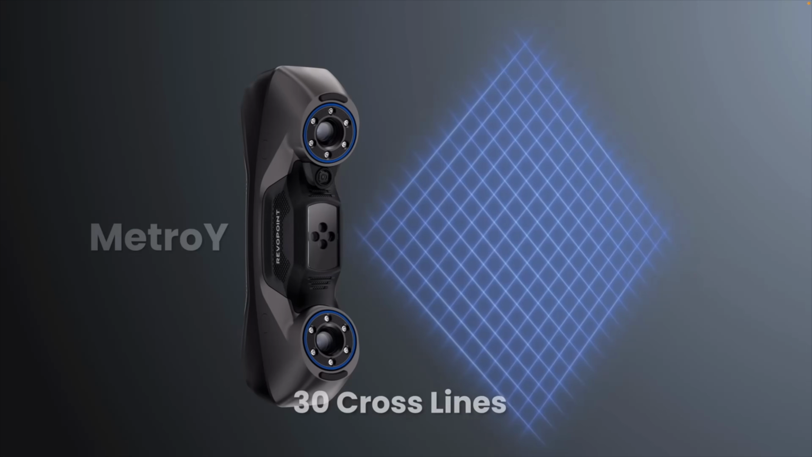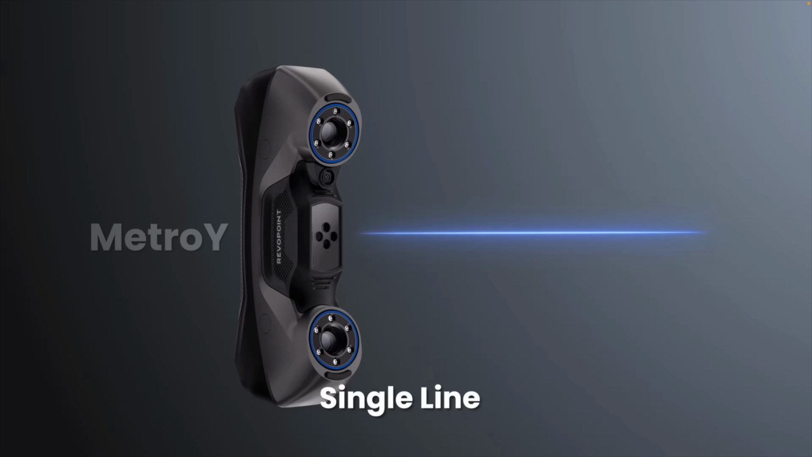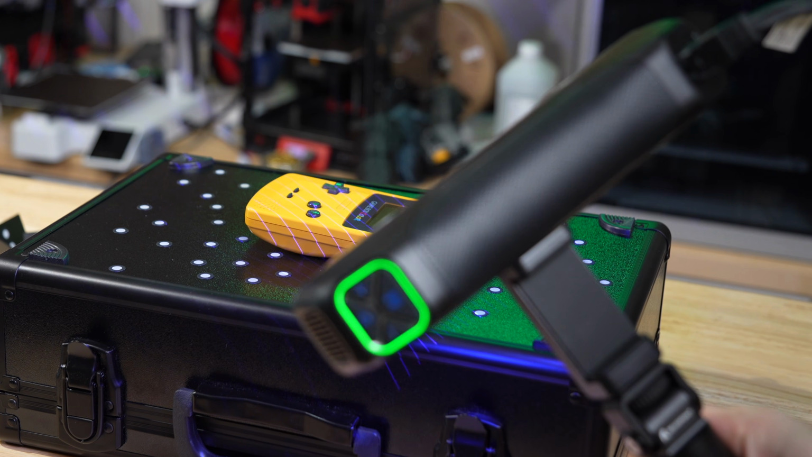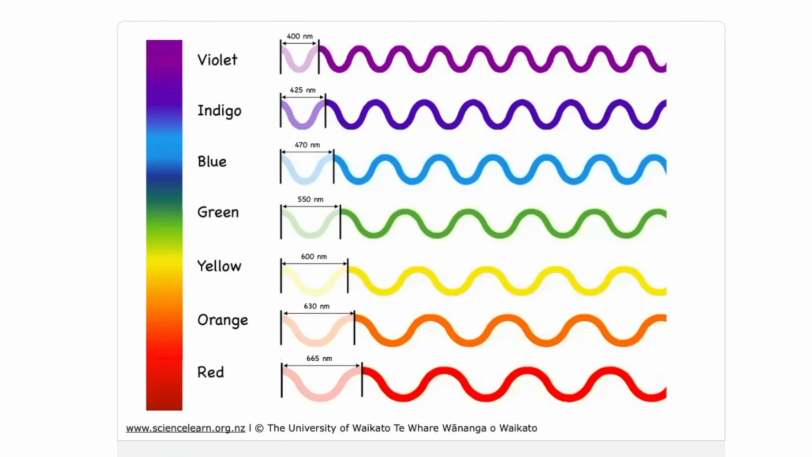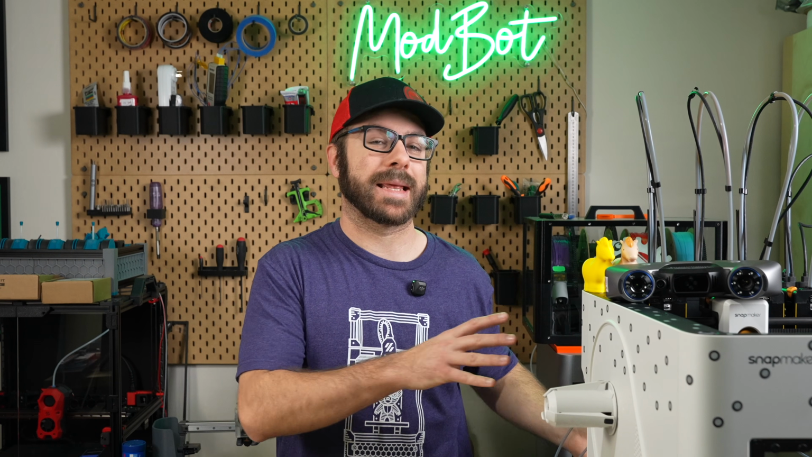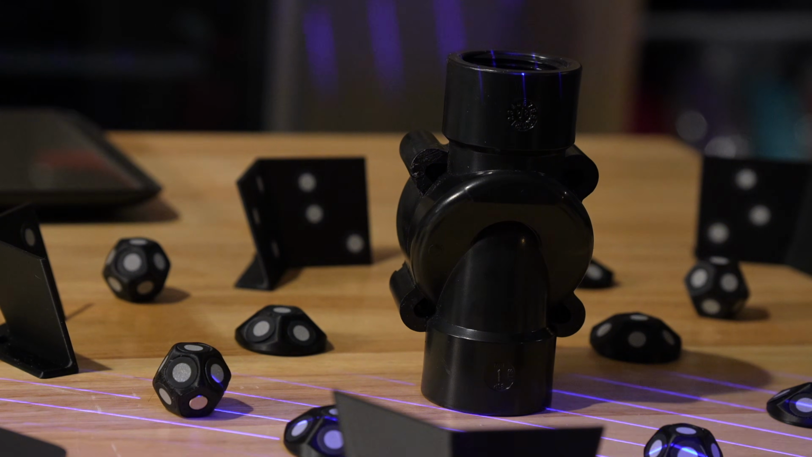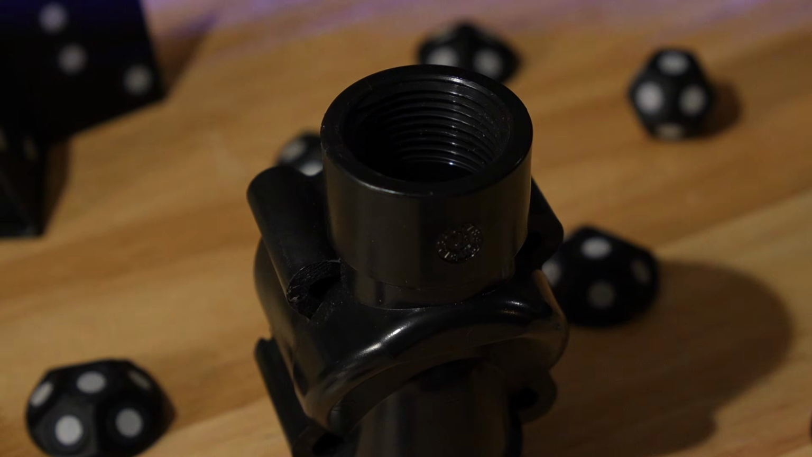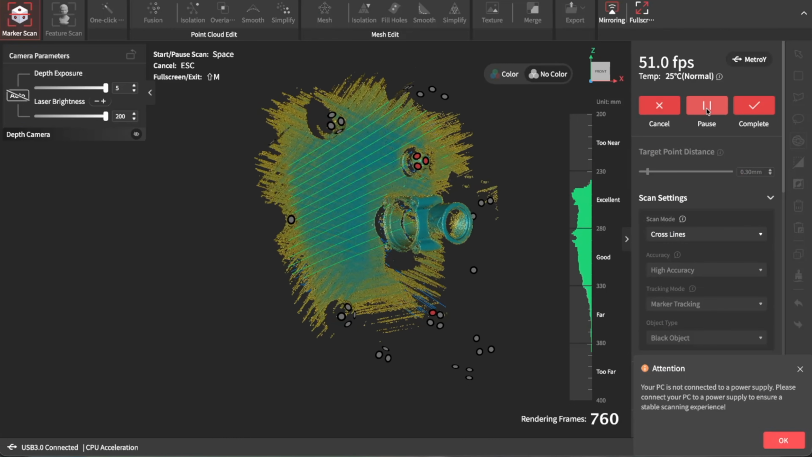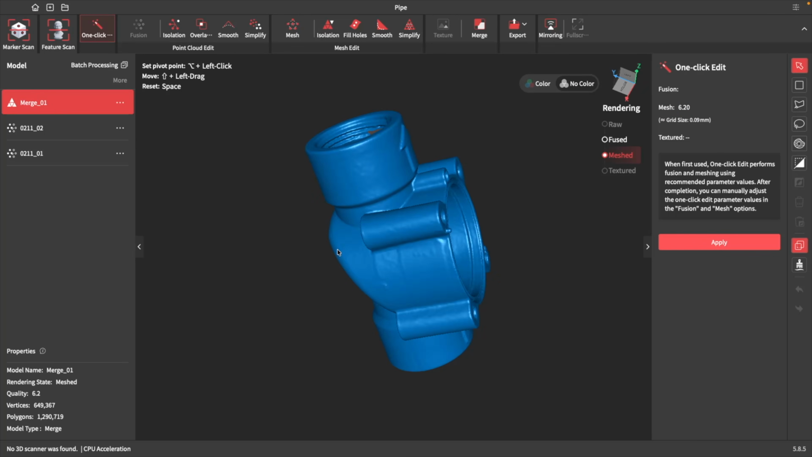The MetroY uses blue light structured scanning to capture data and generate a point cloud. This works by projecting a series of lines onto the surface of the object. Blue light's used because it has a shorter wavelength, which means it can capture finer detail, and that leads to higher resolution scans. Those projected lines reflect back into the scanner's depth cameras. And by measuring how those lines deform across the surface, the scanner calculates distance and builds the point cloud, which is then what we use to create our final mesh.